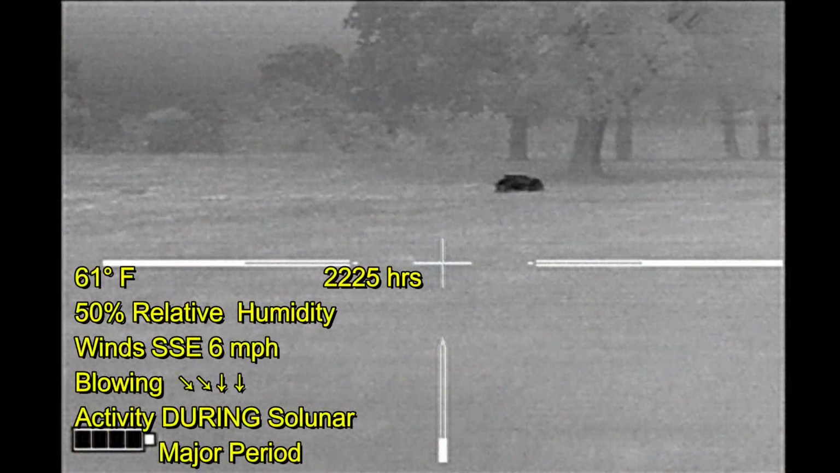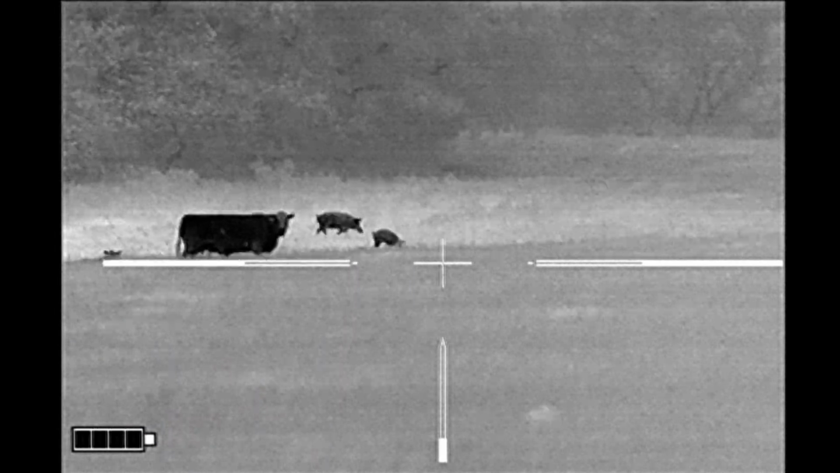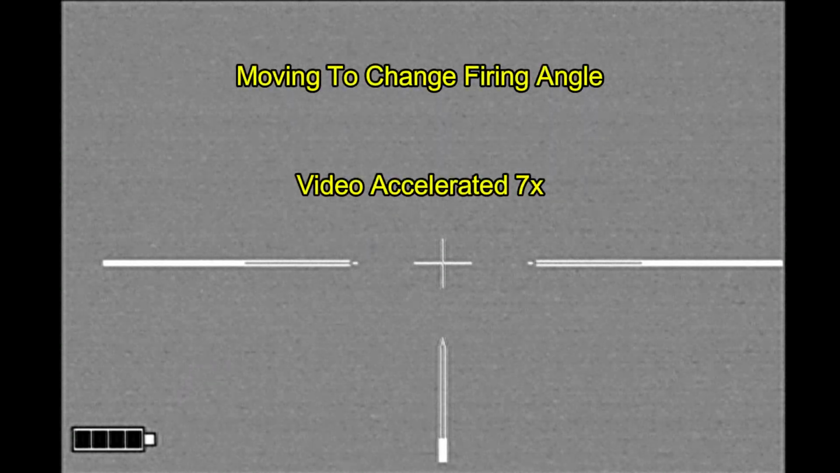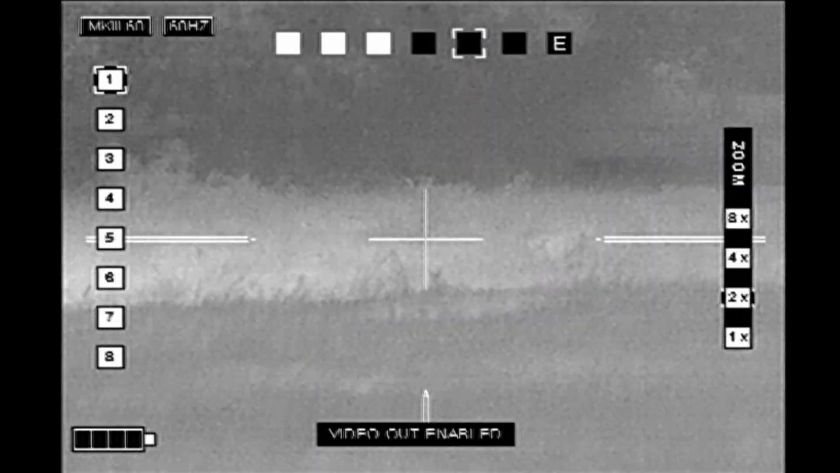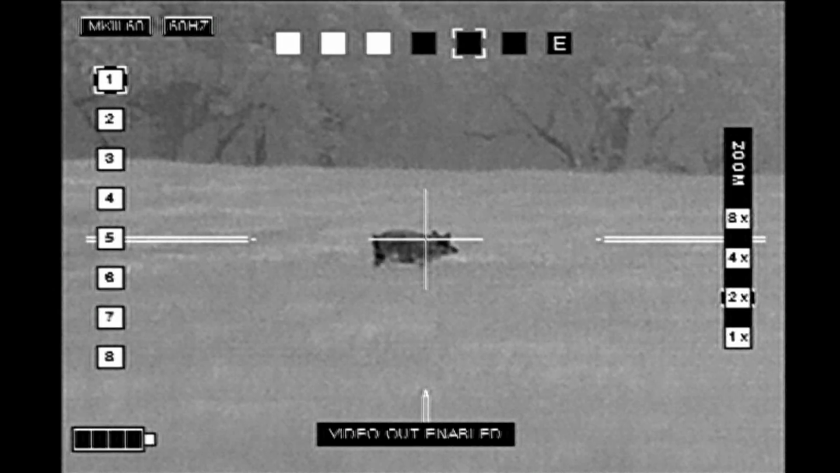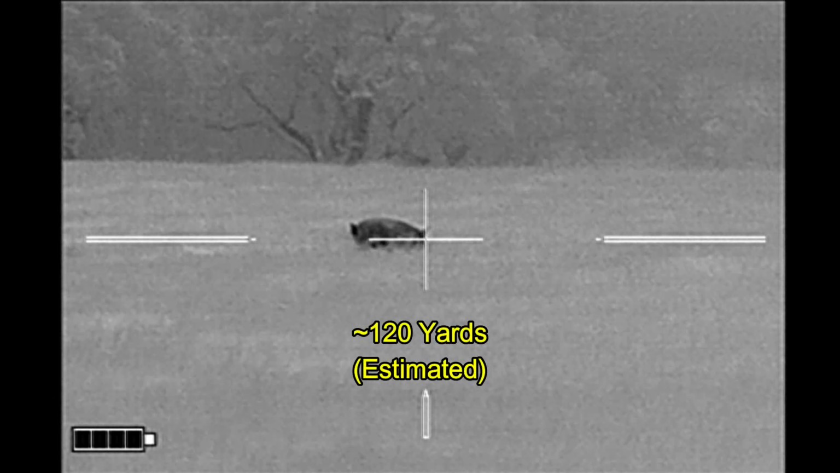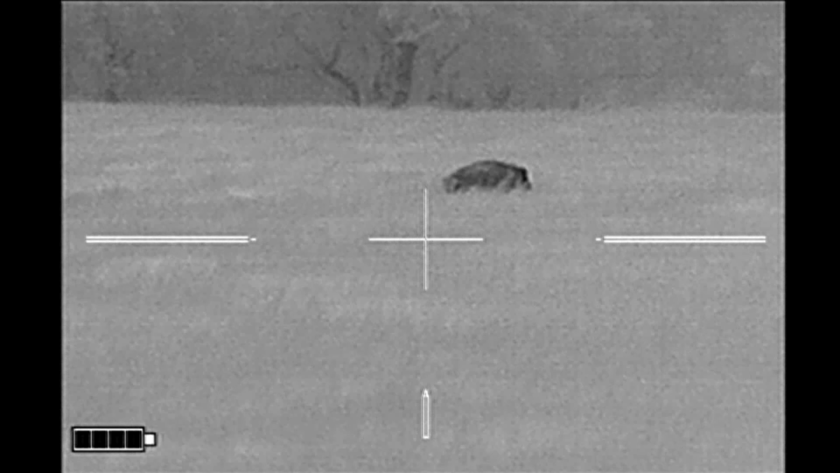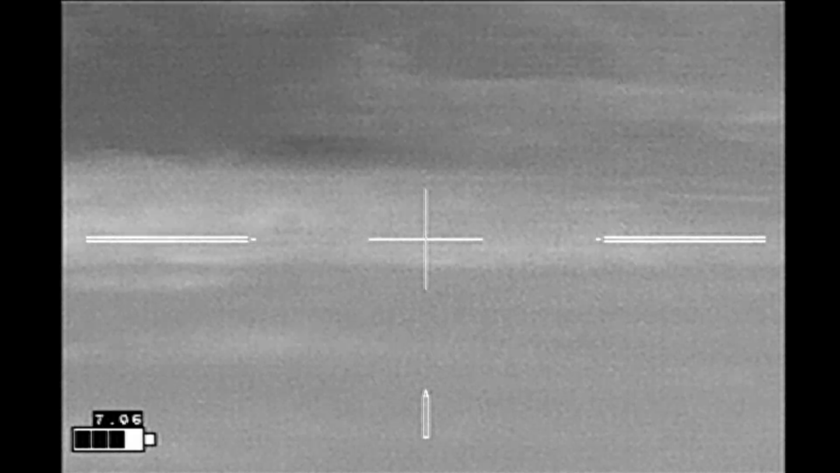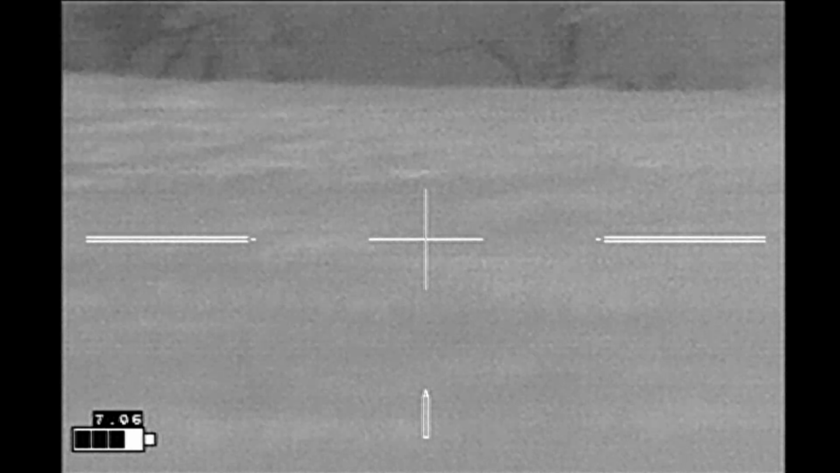While leaving the property, I come up over to the top of the hill on the other side. I've got 3 hogs coming in. Looks like a sow and 2 smaller hogs. So here I'm moving into a better position, and I no longer see the smaller hogs, but there's the sow. And to my surprise, she takes off running after that hit. I scan for the other 2 hogs, and I do not see them.